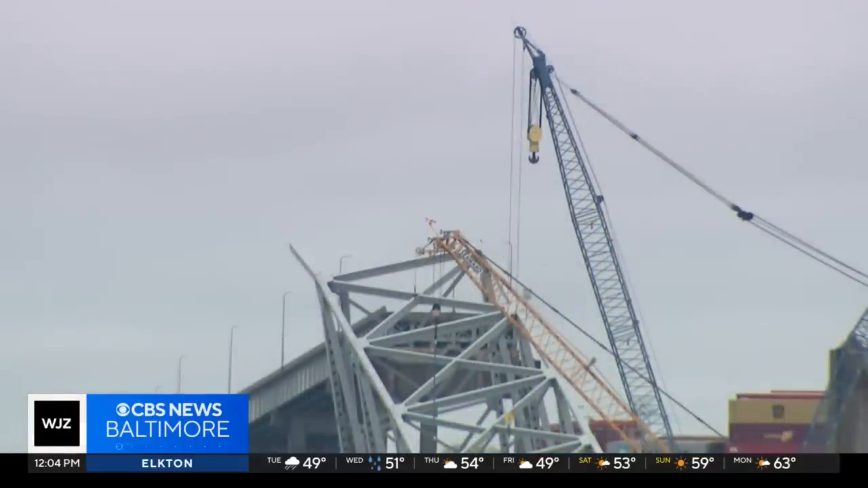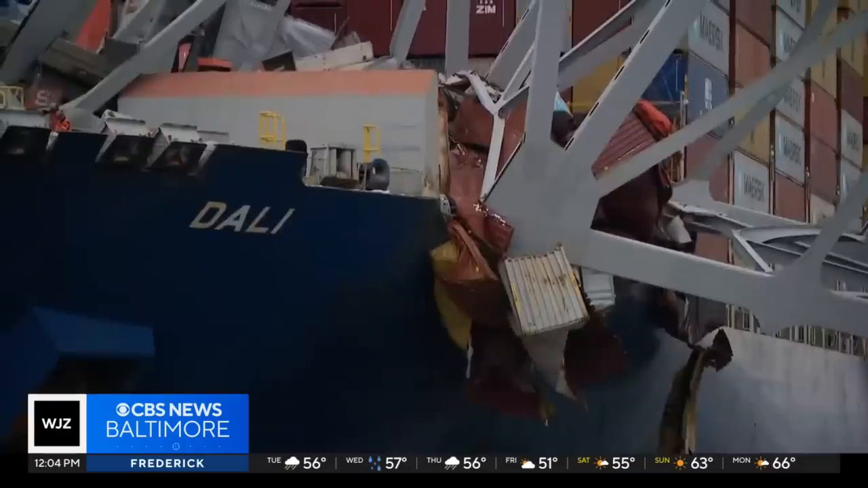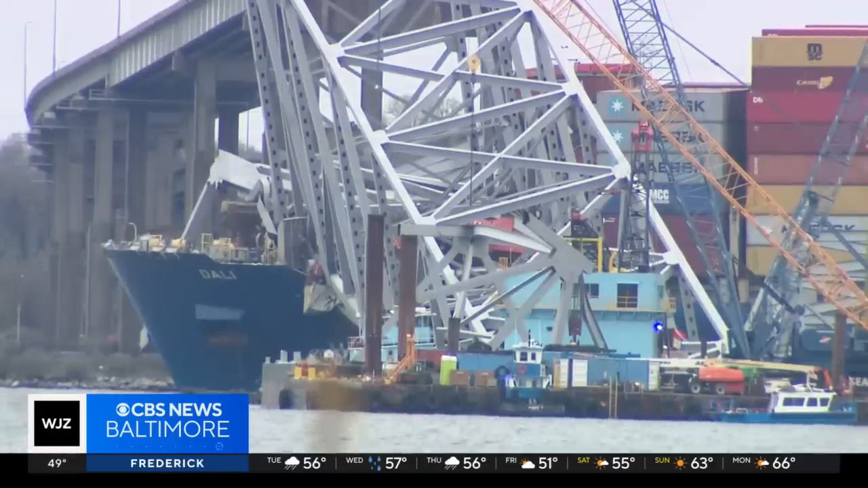The federal government is footing the bill for the cleanup. The Dali's owner argued in federal court they should not be held responsible for damages, but if they are, those damages should be limited to the value of the ship, a little more than $43 million.